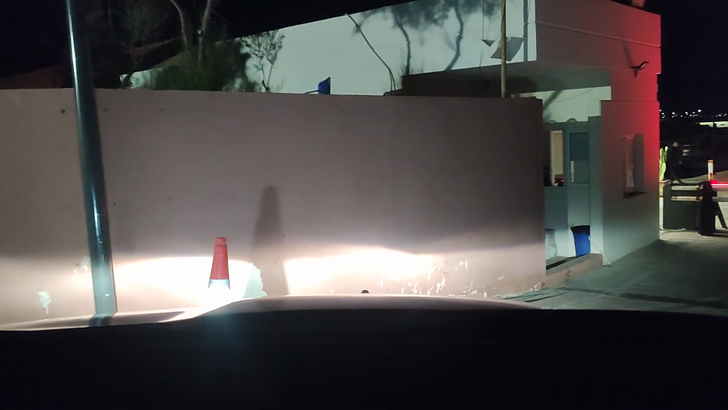Now, in my rear camera, there are some massive steel bollards, and the parking sensors are about to go nuts. Here we go, they're going nuts. That's it, I think we've done it. For such a big car, by the way, this car is able to turn around in a pretty small space.